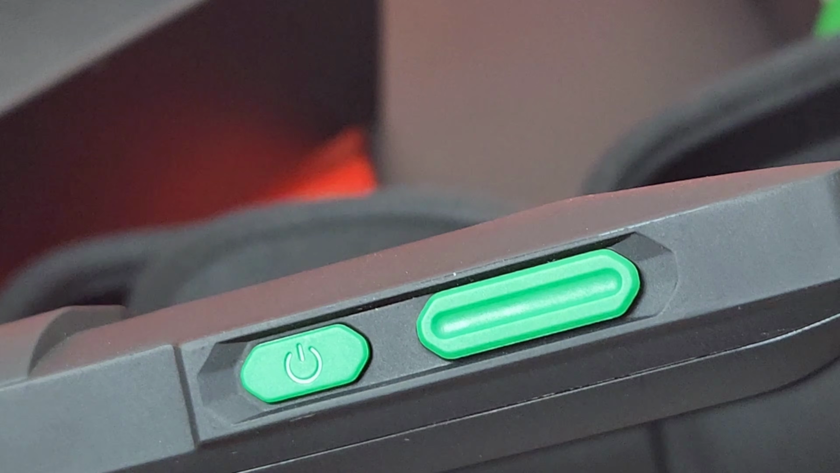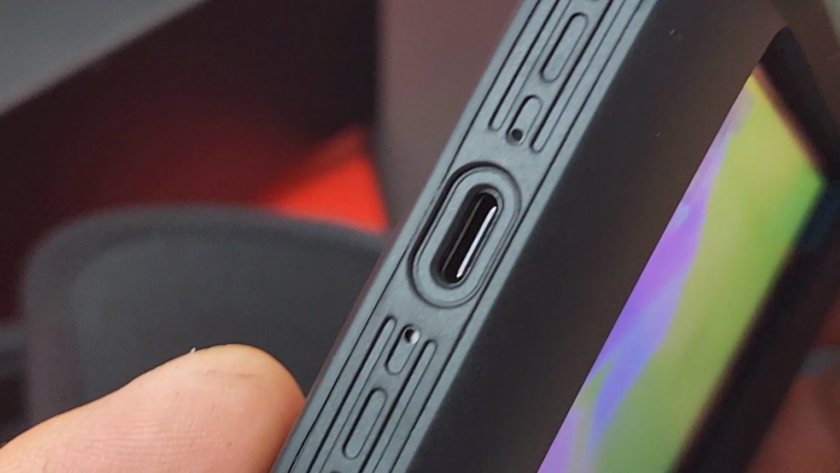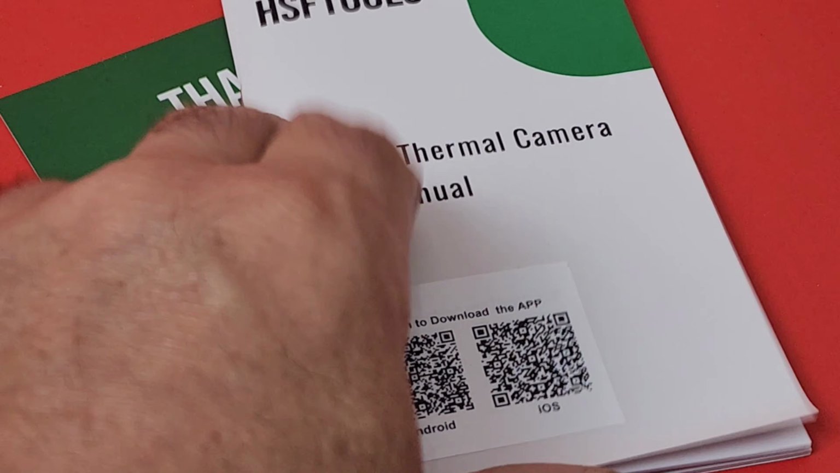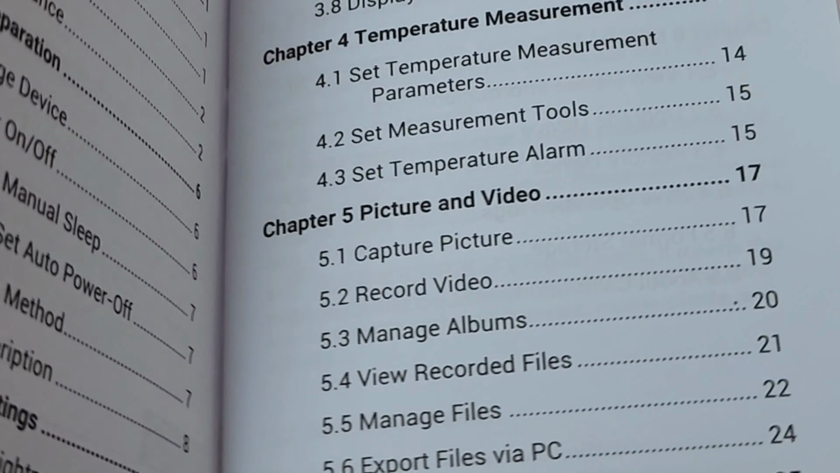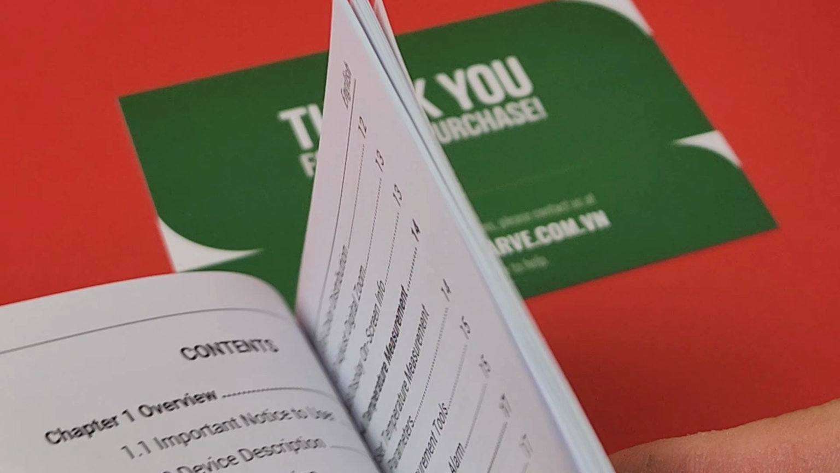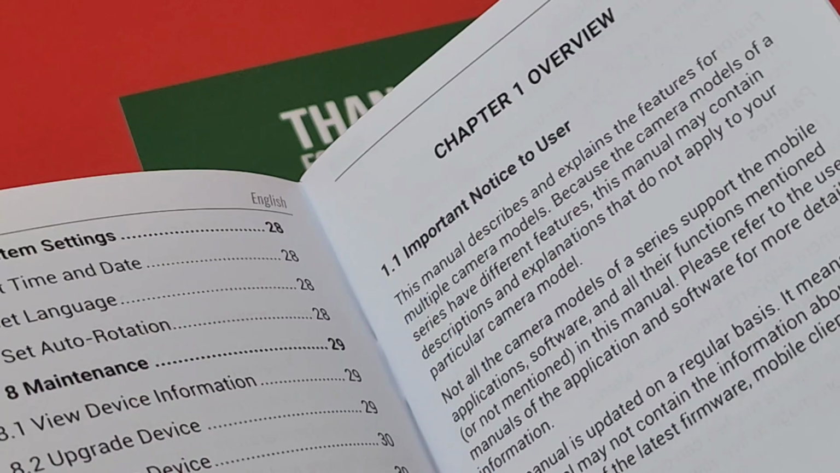HSF Tools again on the back or underneath. 2 buttons. This thing is very minimalist in design. We got that power button, and we have what is basically the shooting button. Of course, on the side is that USB-C, and here we are with our little strap hinge. And we get a basic HSF Tools manual. Now you can scan that barcode for more info from HSF Tools directly from their website.